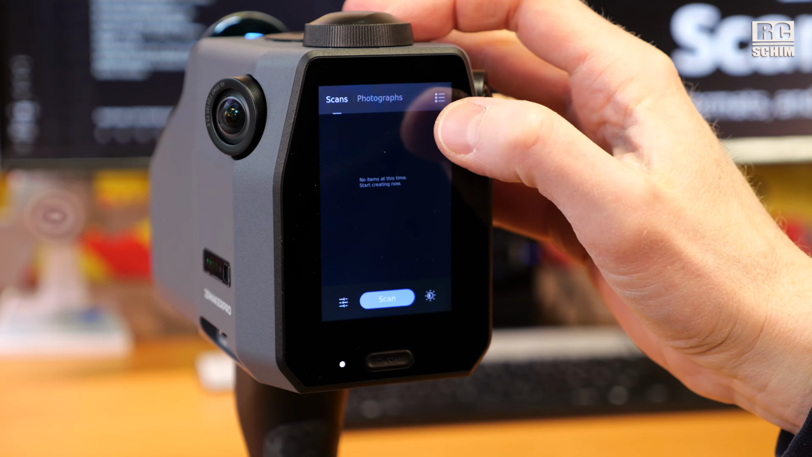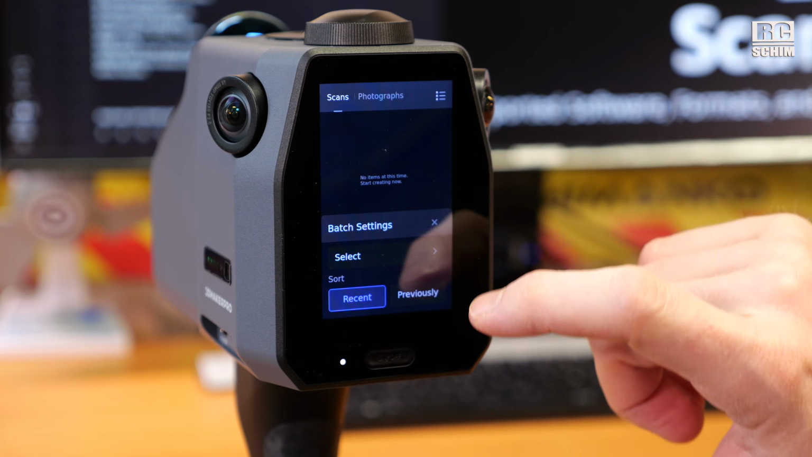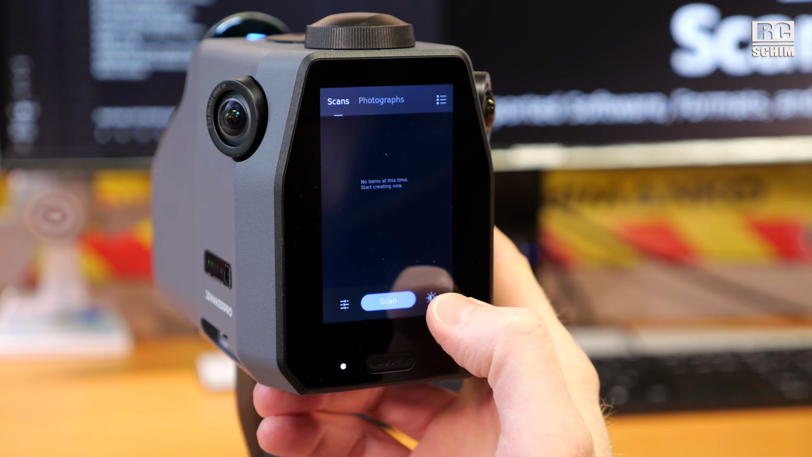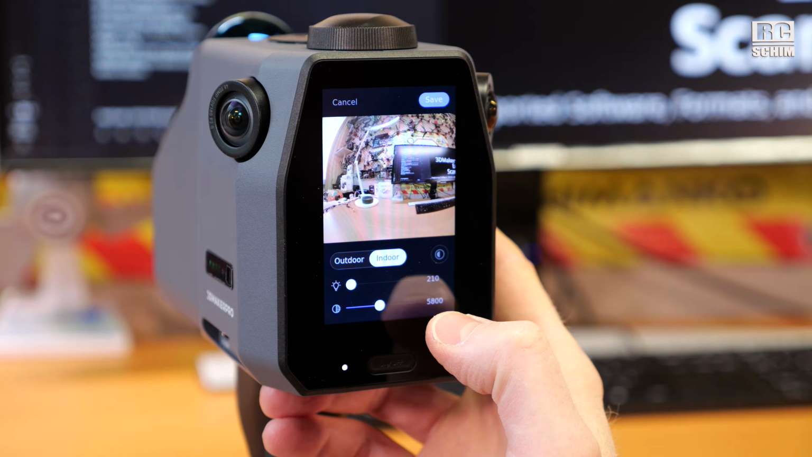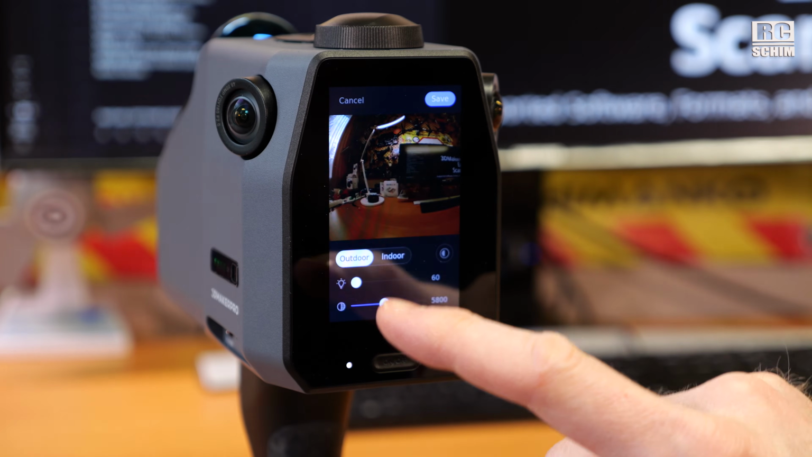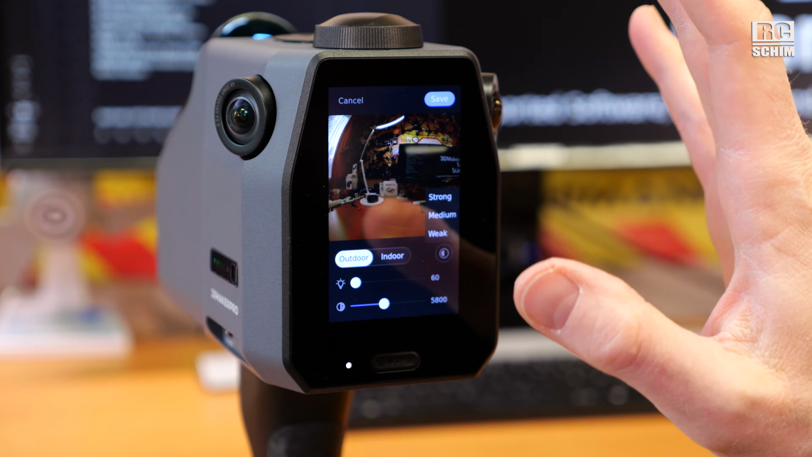Especially up here in the edges. There are some batch settings if you have more than one scan and want to export it or delete it. Before the scan there's this important exposure button. Decide between indoor and outdoor, of course. And on bright sunny days, choose between strong, medium and weak, which I think is the ISO settings.